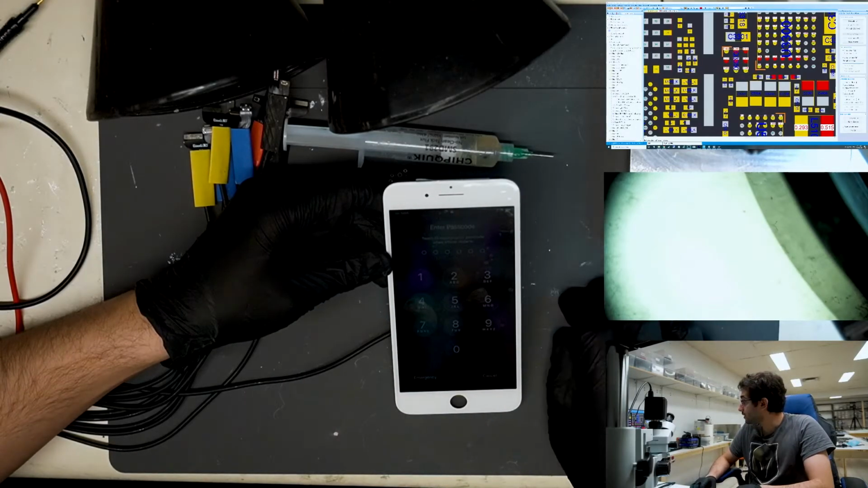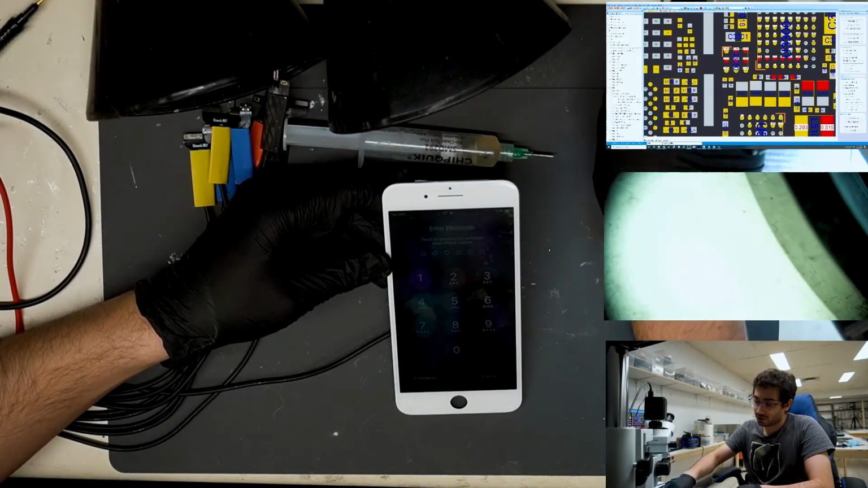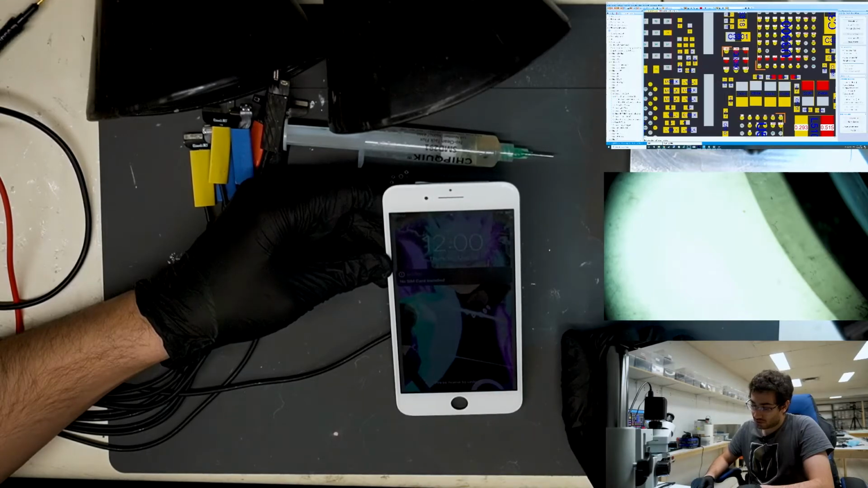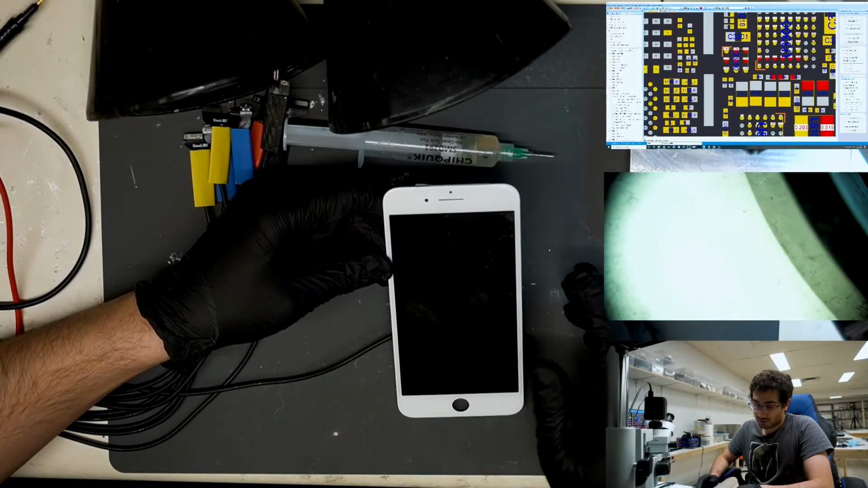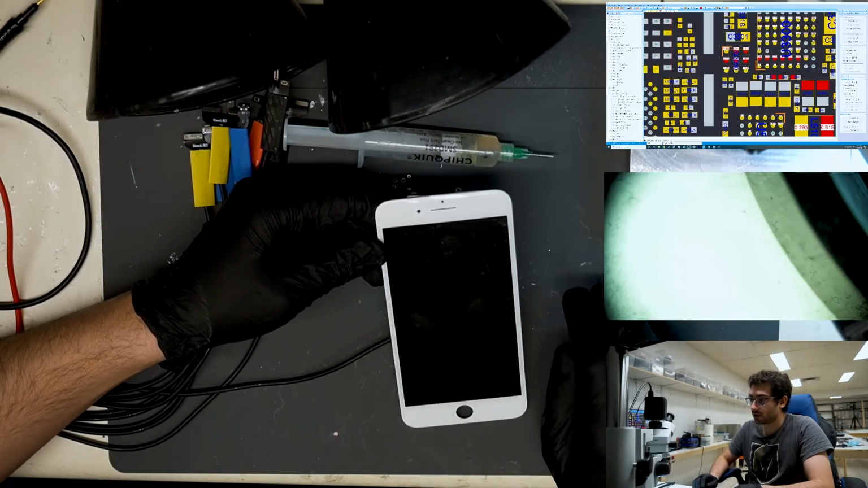So as a recap, this phone came in completely dead. It came in for a battery replacement according to the customer, but it was not a battery replacement. We had a full short on VCC main. Using the thermal imager and freeze spray, we were able to narrow down the exact component. We removed it from the board, and the phone has been repaired. We will go in, get the device fully assembled, and back to the customer.